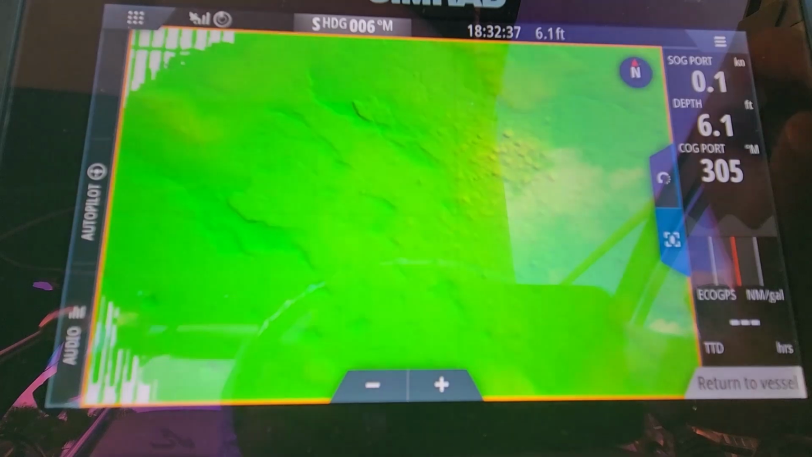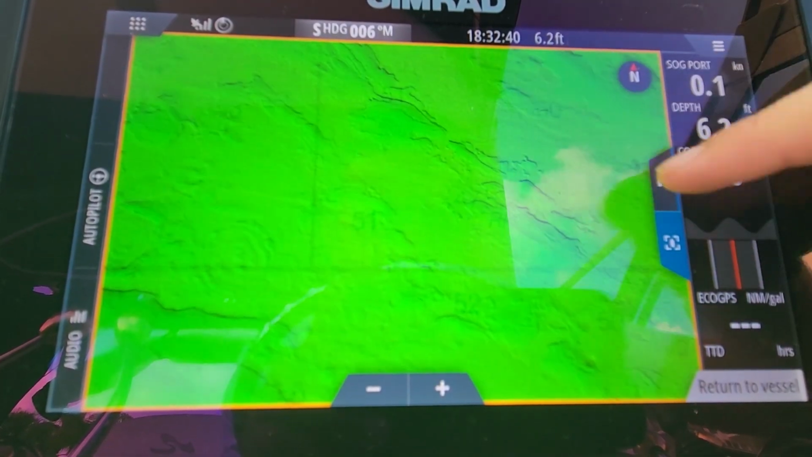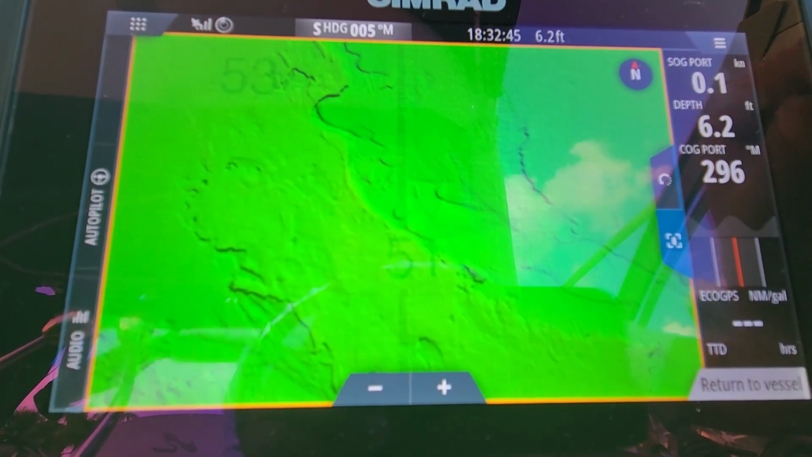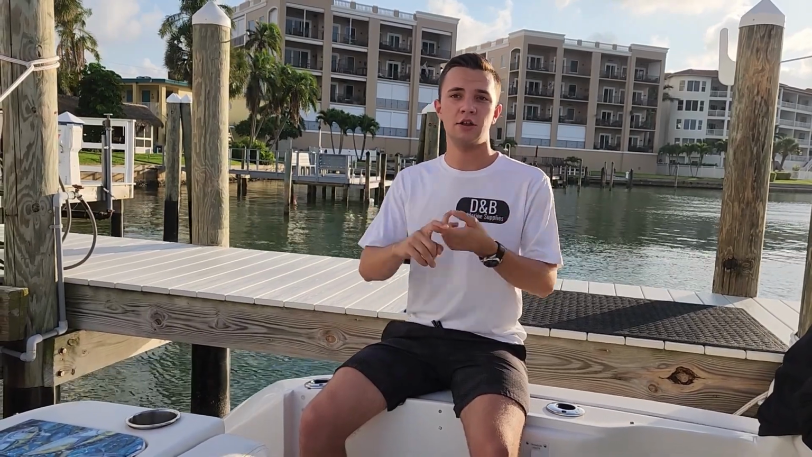So how has my experience been with these cards? It's been pretty good. The detail on these cards is insane. If you've seen my other videos comparing to Navionics and C-MAP, you can just tell that, especially as you zoom in onto a spot and really want to see what that ledge looks like, or what that shipwreck looks like, or that rock pile, you can really tell on these cards because of the level of detail. Part of it is how they process their data.